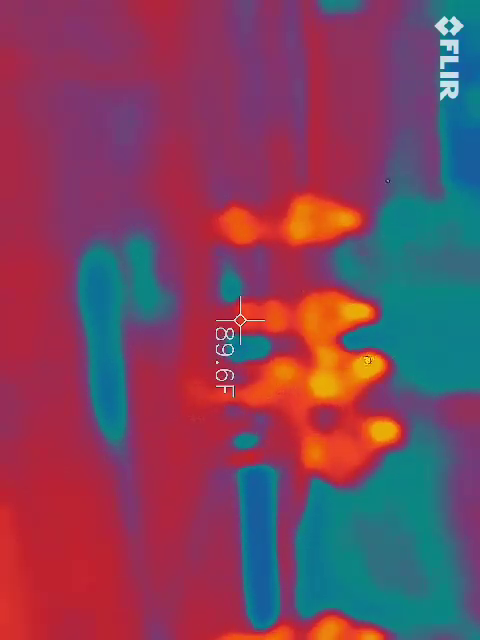So that's a good sign. We don't want it to be steady on red the whole time. Now, if it just comes up and it's red for a second, but goes away, we can't activate it. But it shows